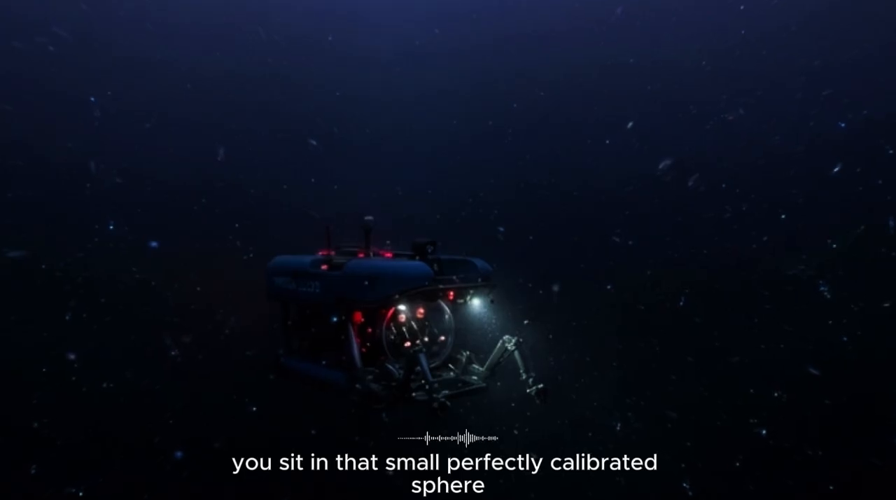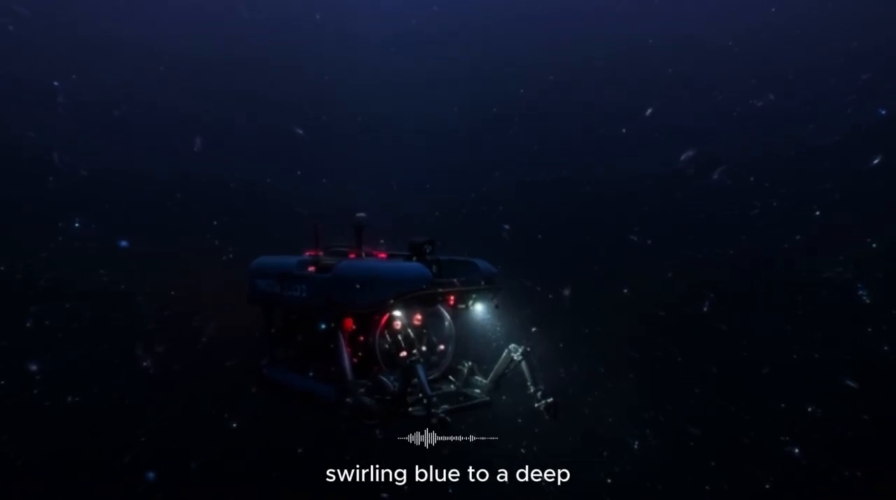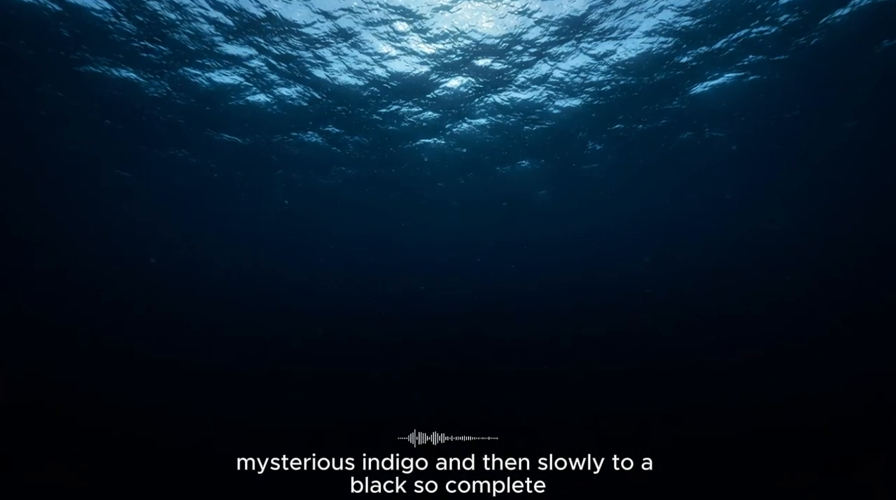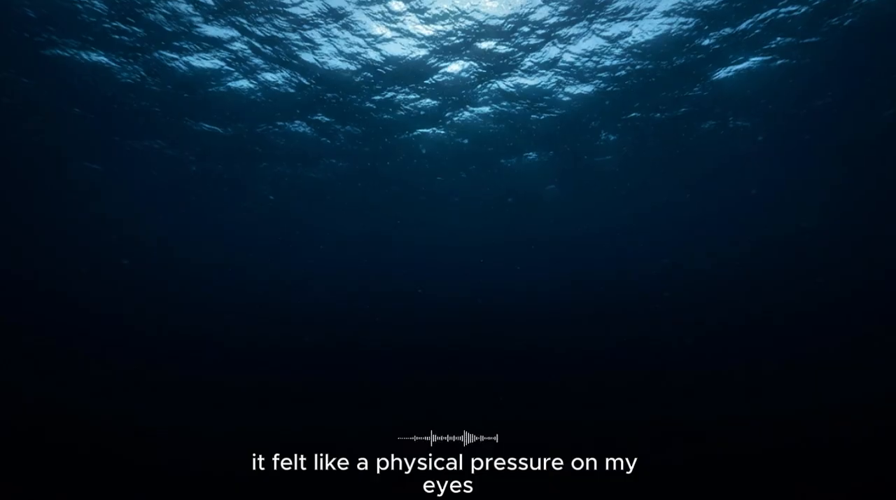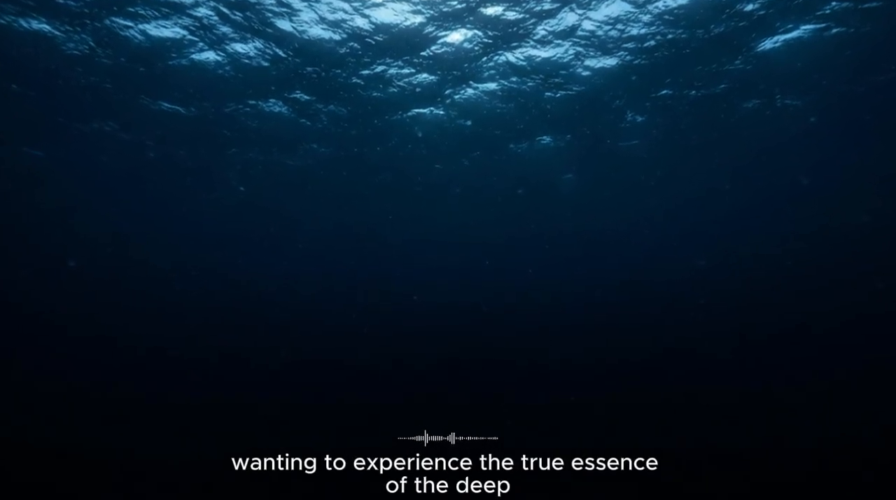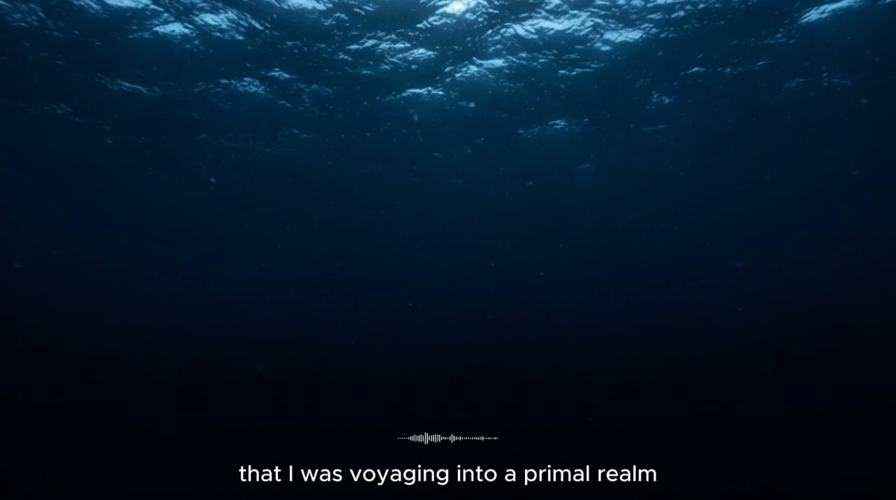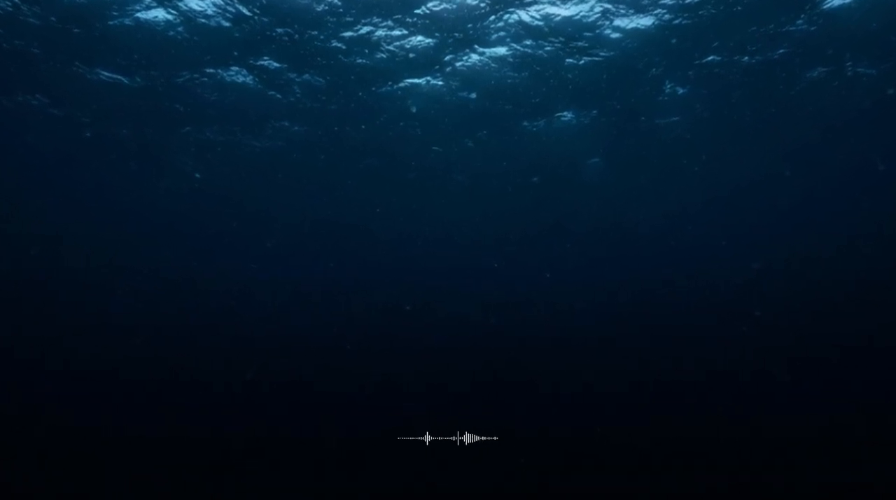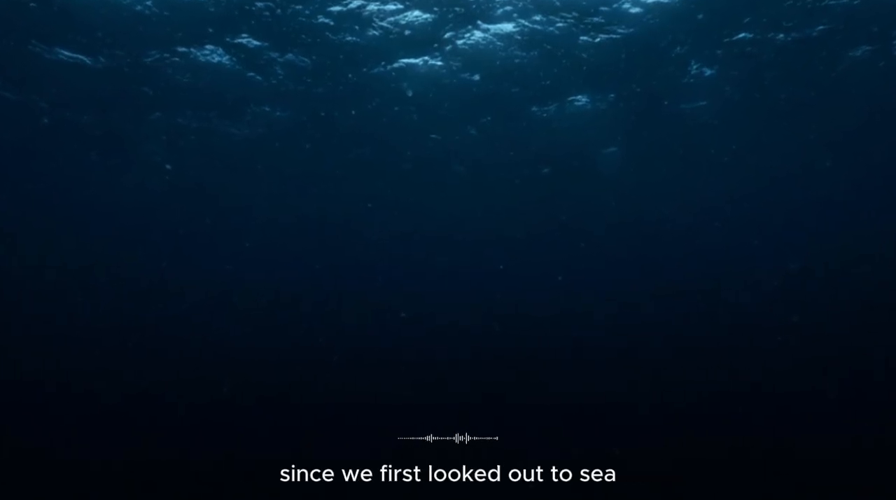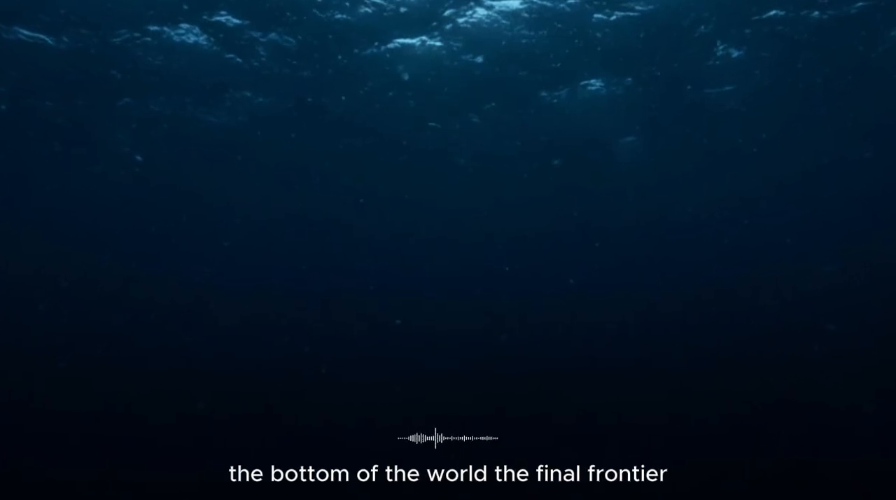You sit in that small, perfectly calibrated sphere, and you watch the world outside change from a vibrant, swirling blue to a deep, mysterious indigo, and then, slowly, to a black so complete it felt like a physical pressure on my eyes. I had turned off the external lights for a time, wanting to experience the true essence of the deep, and it was then I understood, in a way no textbook had ever taught me, that I was voyaging into a primal realm. This was the abyss, the great unknown that has haunted the human imagination since we first looked out to sea. It was the place of leviathans and ancient monsters, the bottom of the world, the final frontier.